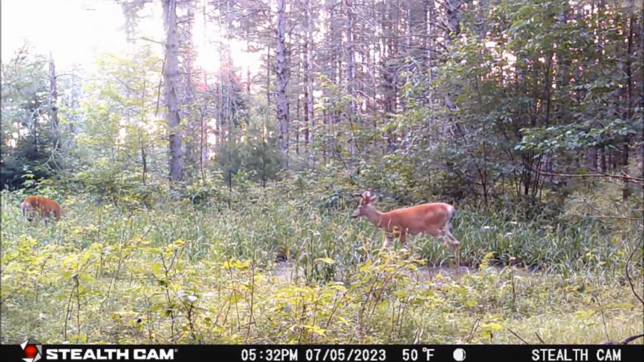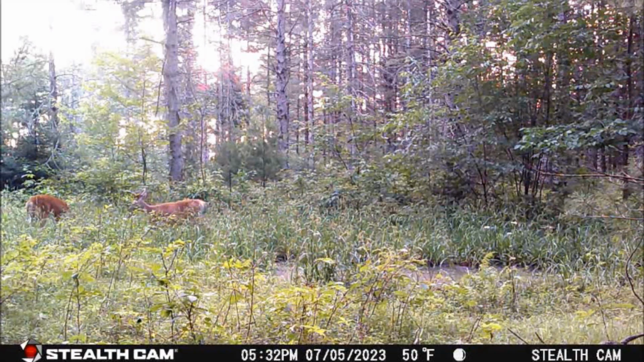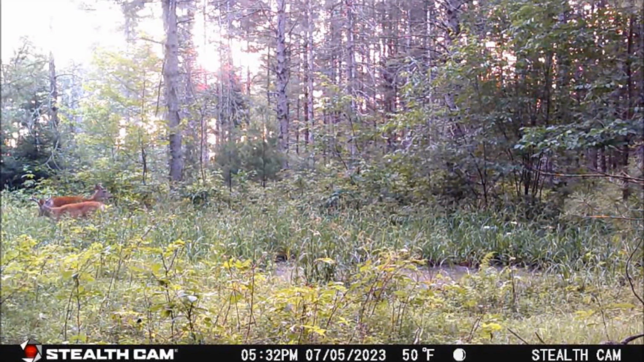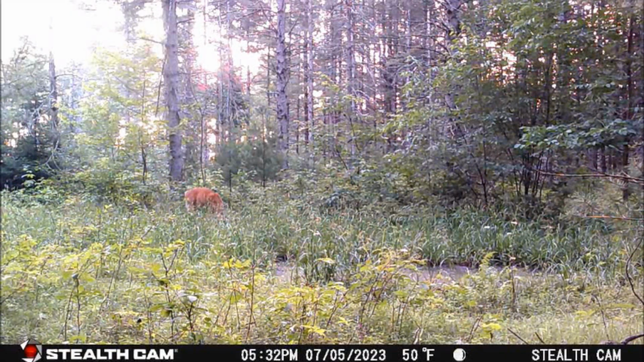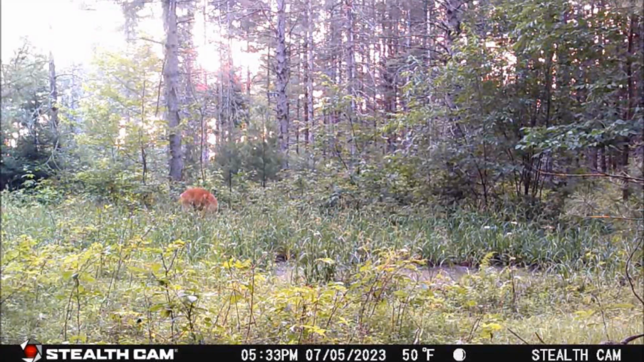But as the 4-point moves north along the tree line, the 8-pointer comes over to check him out. What I first thought would be a great video of the 8-point exerting its dominance turned into a non-event. As the 8-point walked past, the 4-point gave way and moved further into the tree line feeding. And just like that, it was over. In an unusual turn of events, the 8-point had moved on.